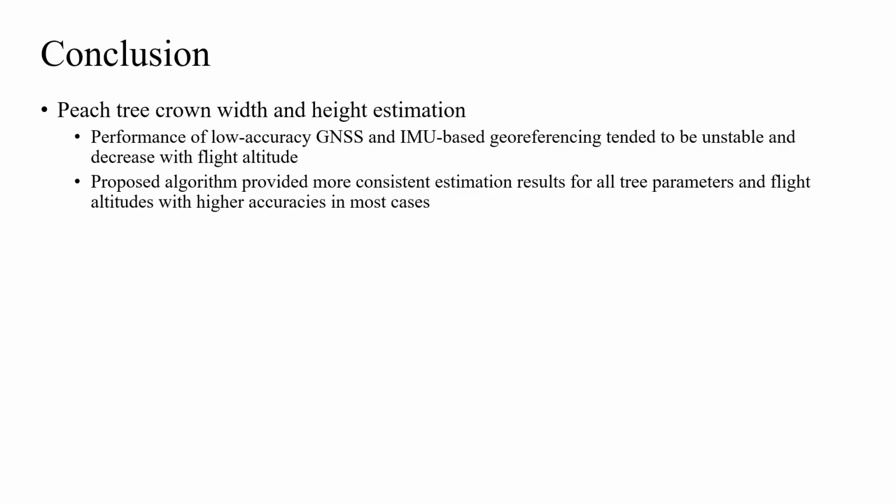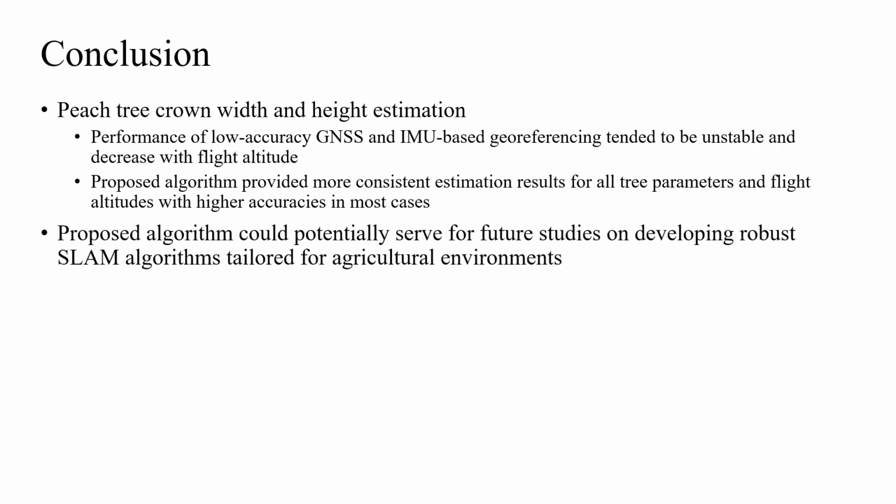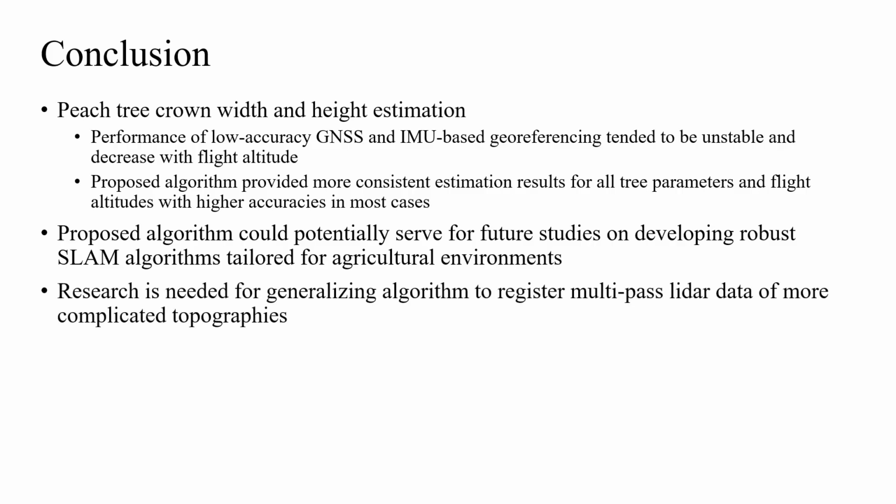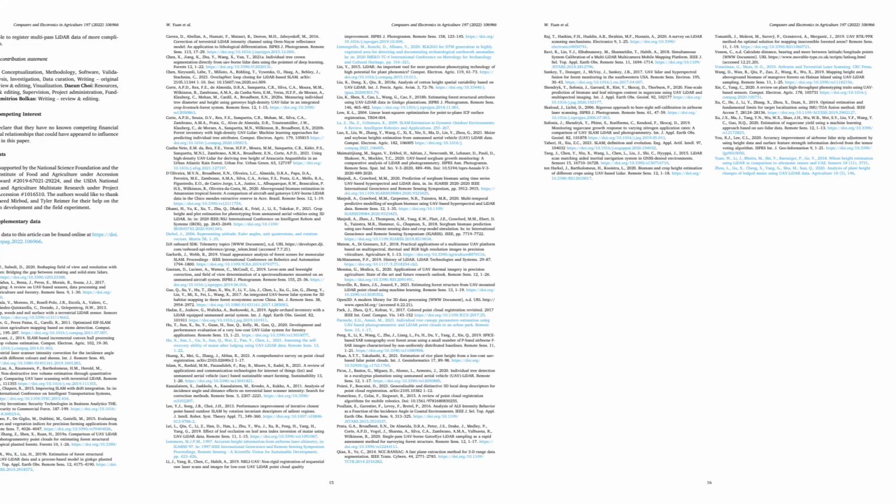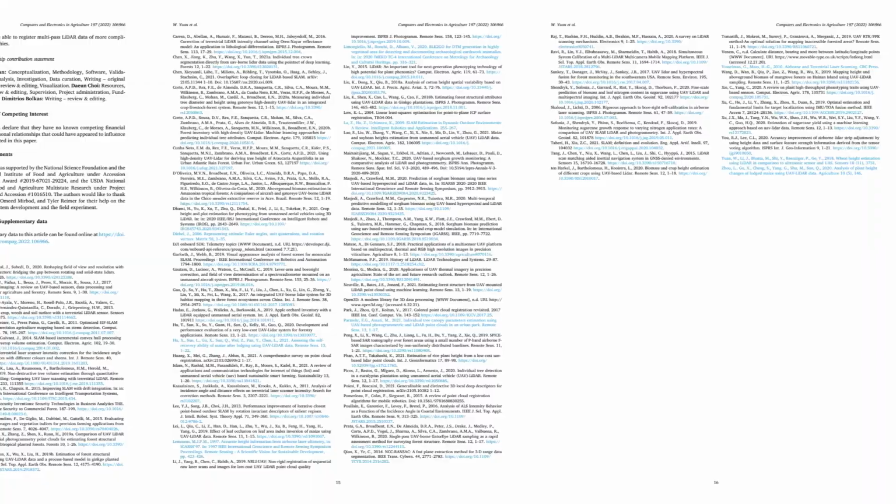Despite its limited adaptability, the proposed algorithm could potentially serve for future studies on developing robust SLAM algorithms tailored for agricultural environments. Nevertheless, research is still needed for generalizing the algorithm to be able to register multi-pass LiDAR data of more complicated topographies. This paper was arguably one of my most technically complicated works to date.